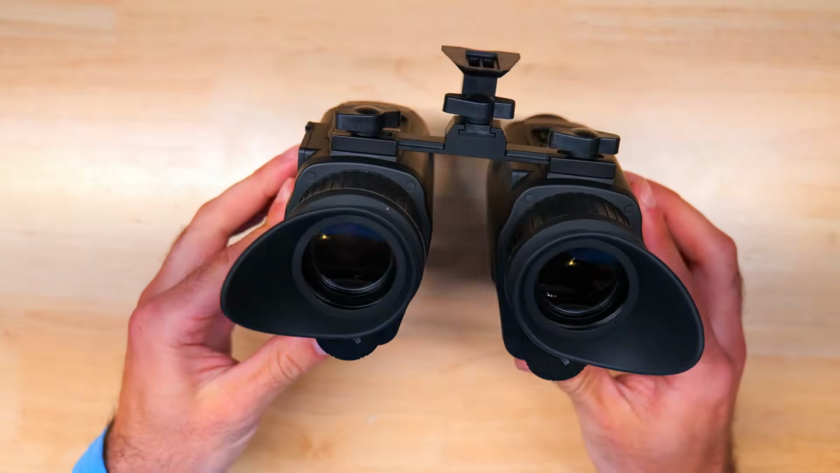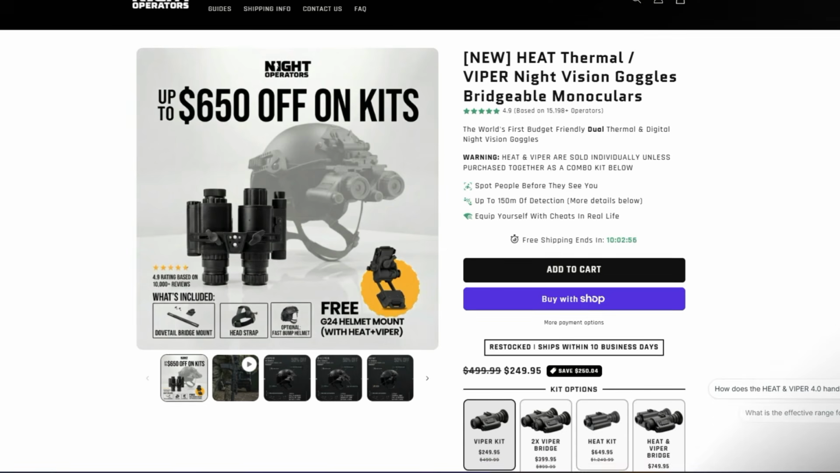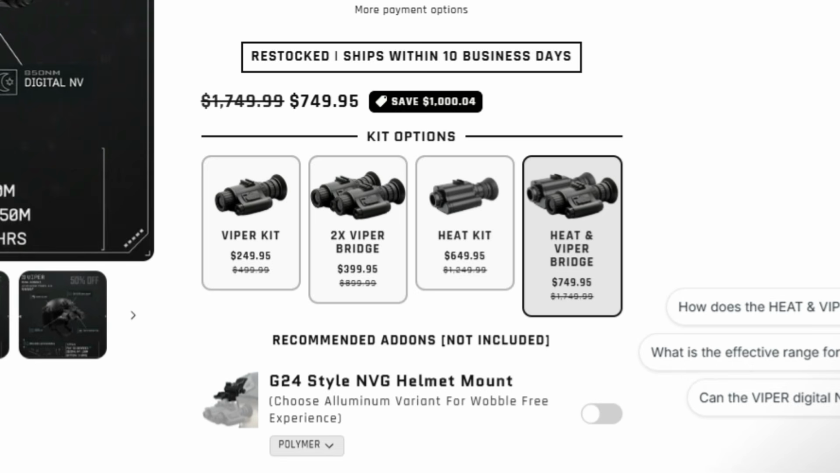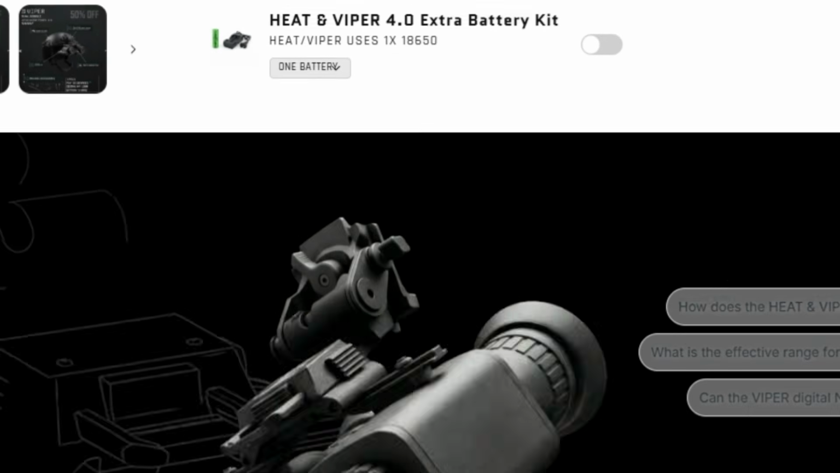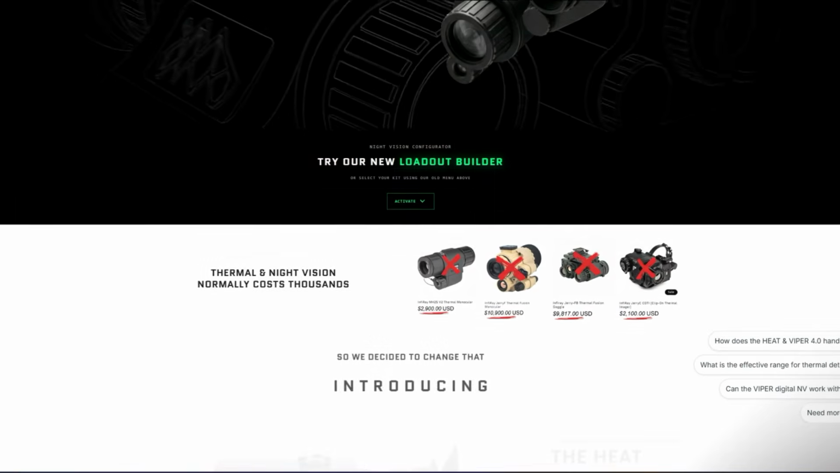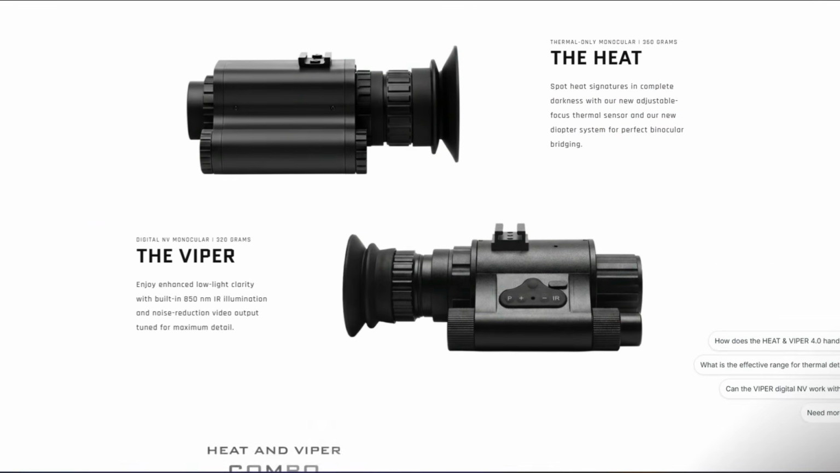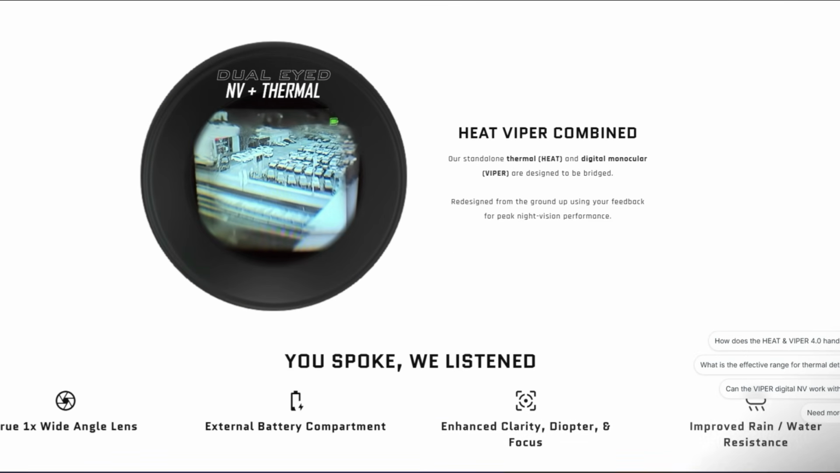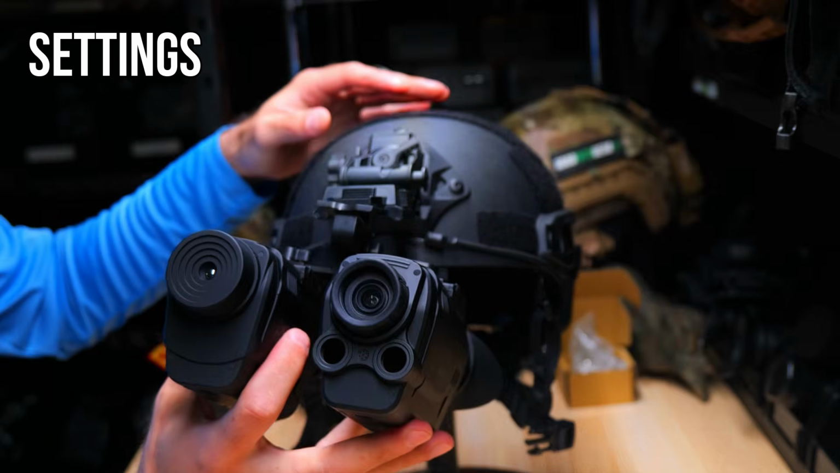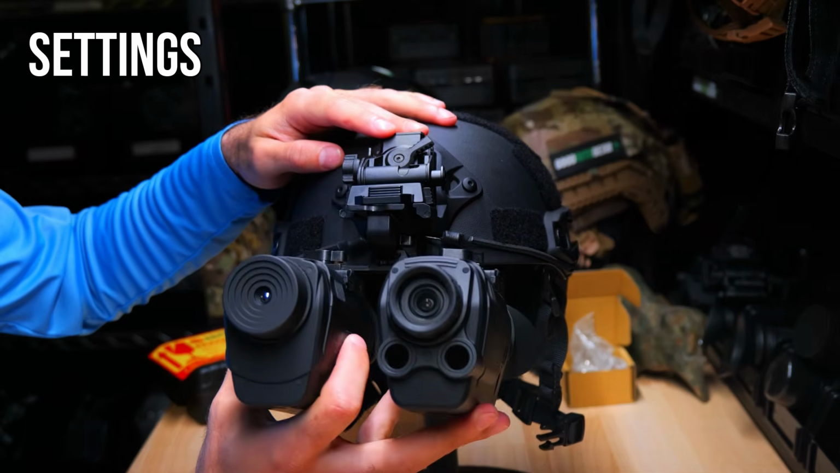The only other fusion system that's comparable to this one in price is the Night Operator's Heat and Viper Bridge Kit, which retails for about $750, and I haven't gotten a chance to test that out. But if Night Operators is watching this video and wants to see me make a comparison between the Nightfox Prowl and the Arctic fusion setup and your Night Operator's fusion setup, reach out to me and I'd be more than happy to do that.